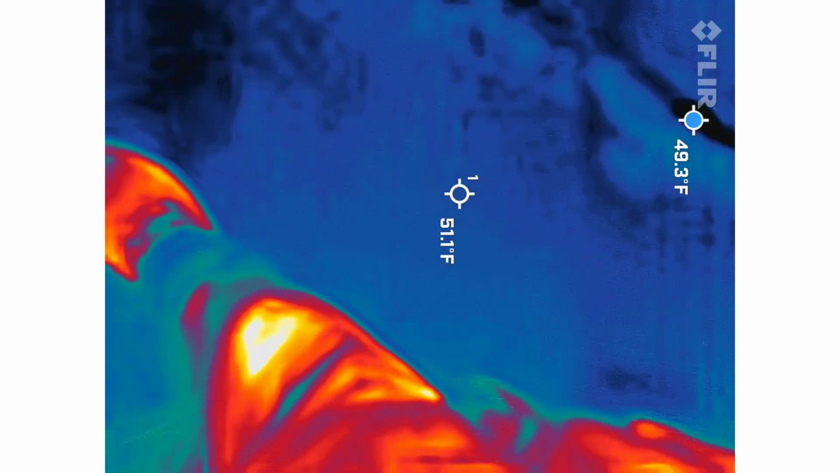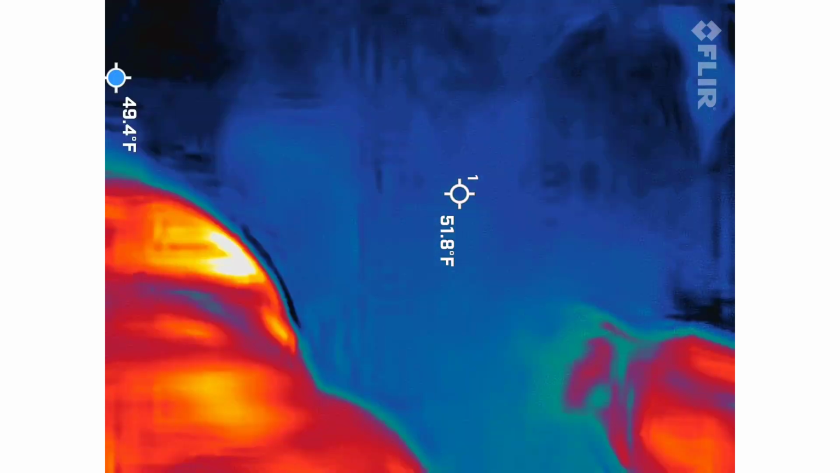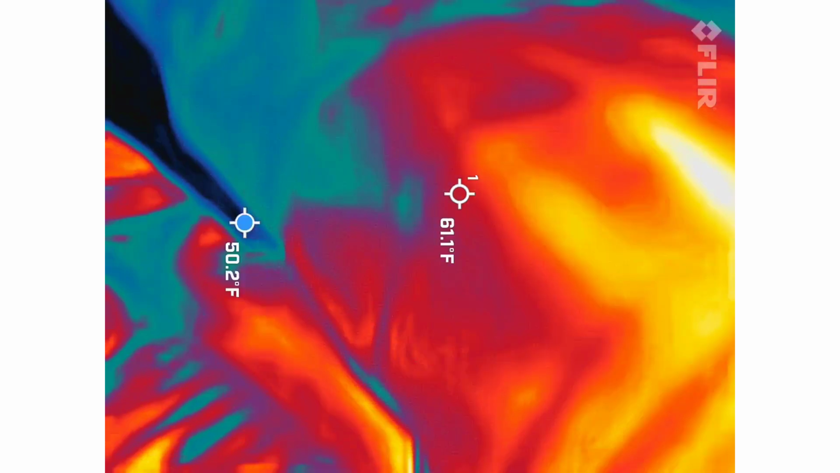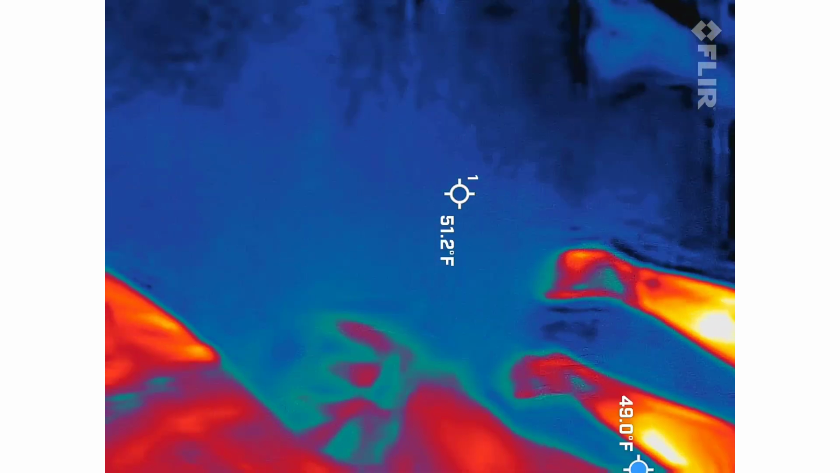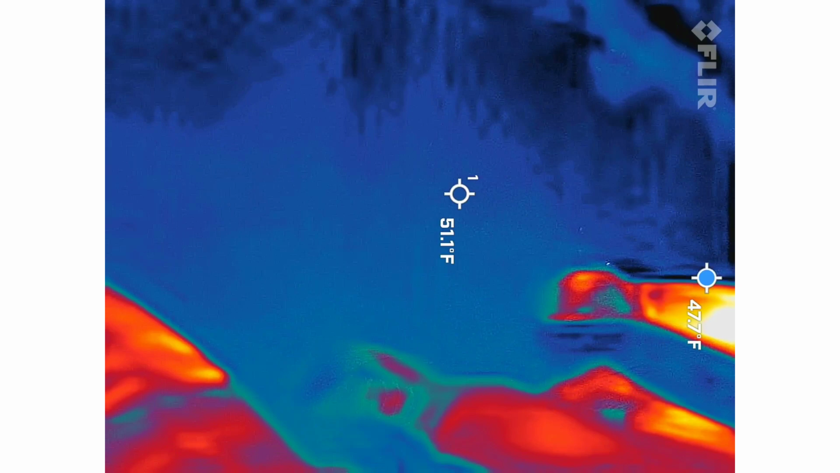I heard half the price. All of my people for tomorrow canceled. It's supposed to go down to 41, which is cold for us. I noticed if it goes below 45, that's when people start dropping like flies. Yeah. Takes the fun out of it.